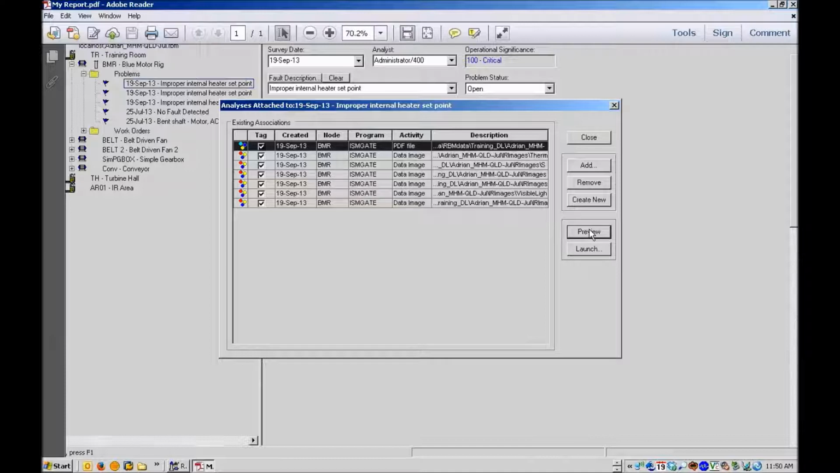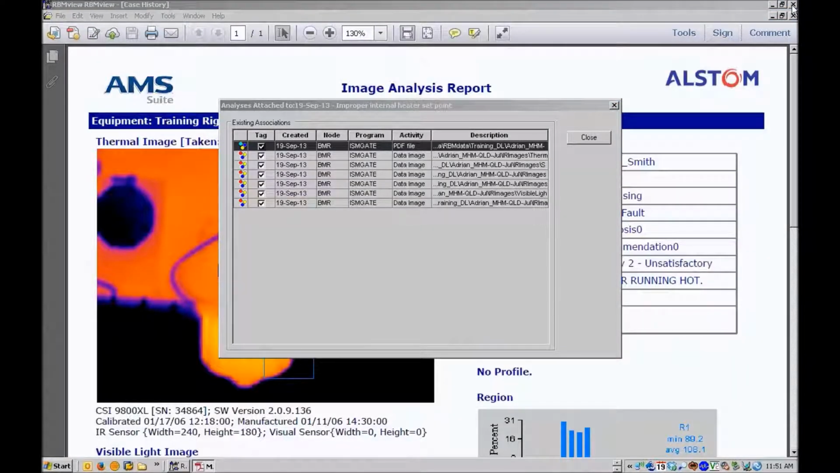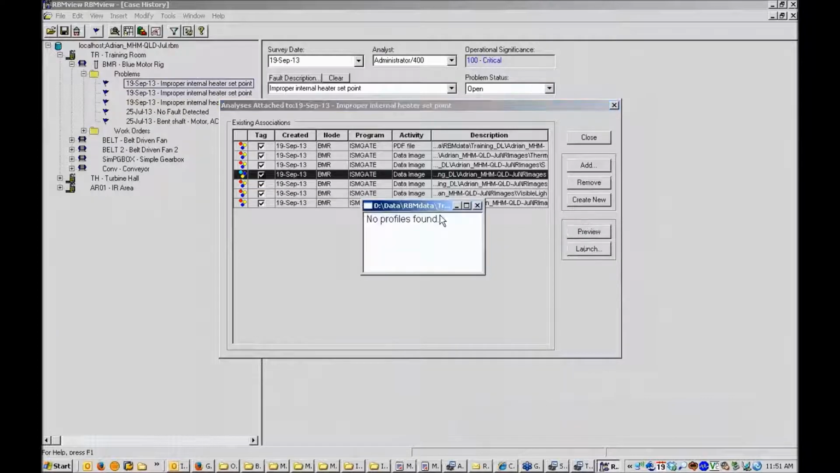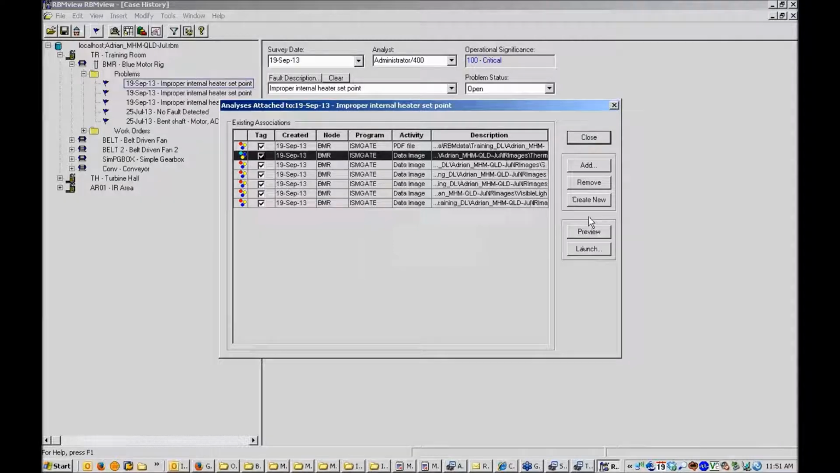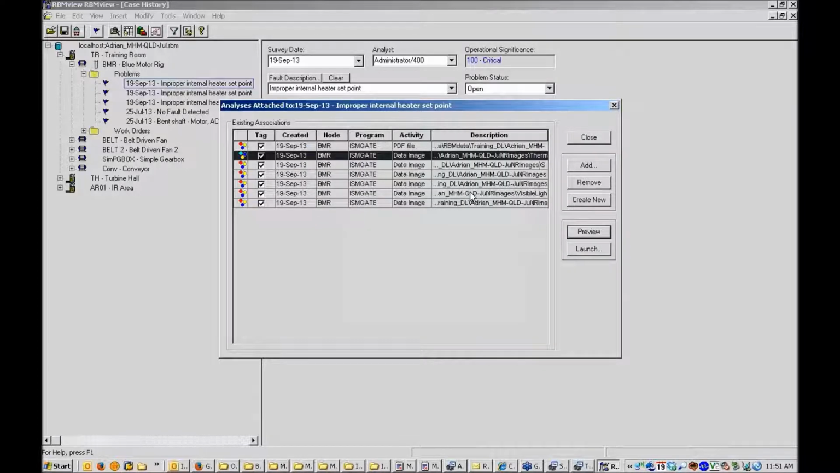So now we're seeing the PDF report which you attached. Yep, that's part of the RBM View problem now. In addition, there are the images that I attached, so I can preview one of those. If I had spot meters or regions attached to the image, so there's my thermal image.